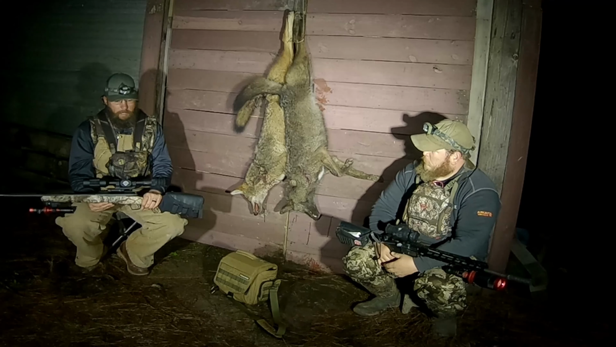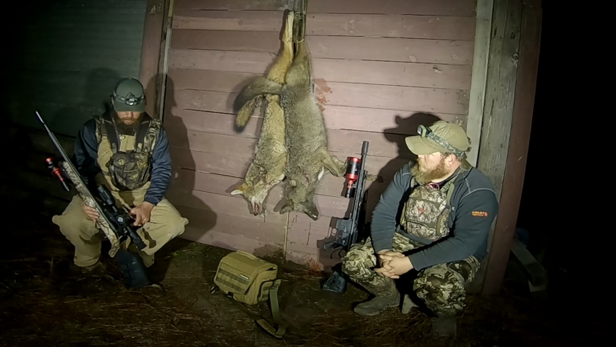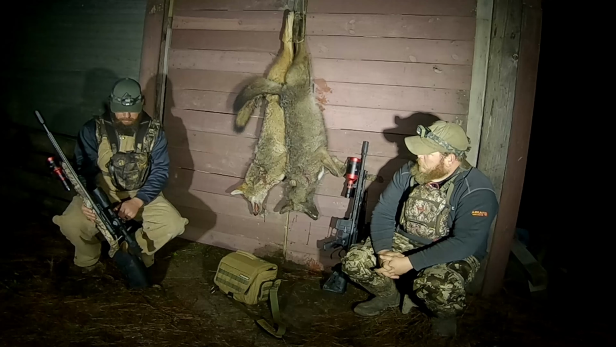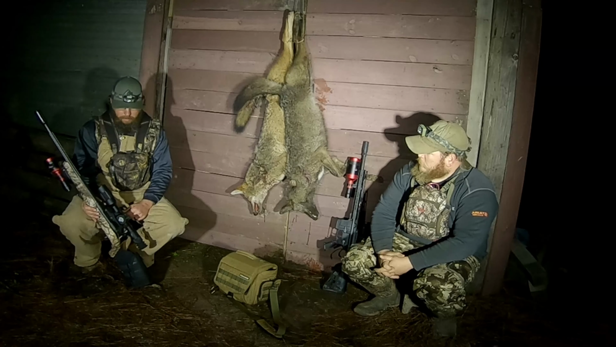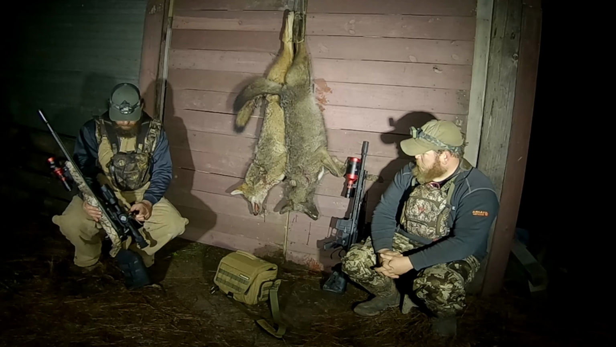No, it just comes with the scope. It comes with an IR light and a cord. This scope mount came off Amazon. It's nothing special. It's a QD mount. It works good though. I mean, it holds zero and everything's good.